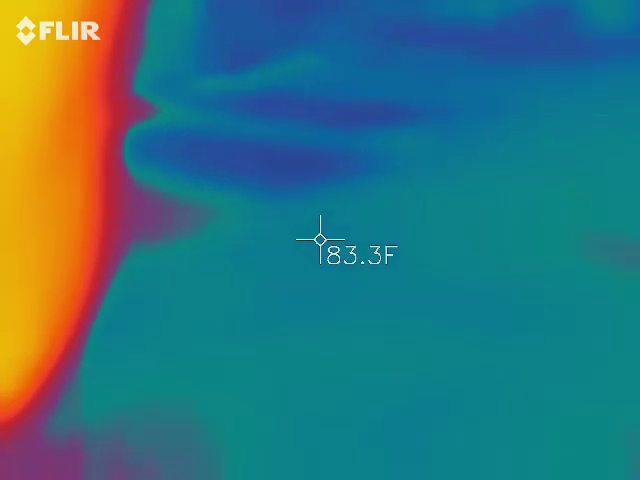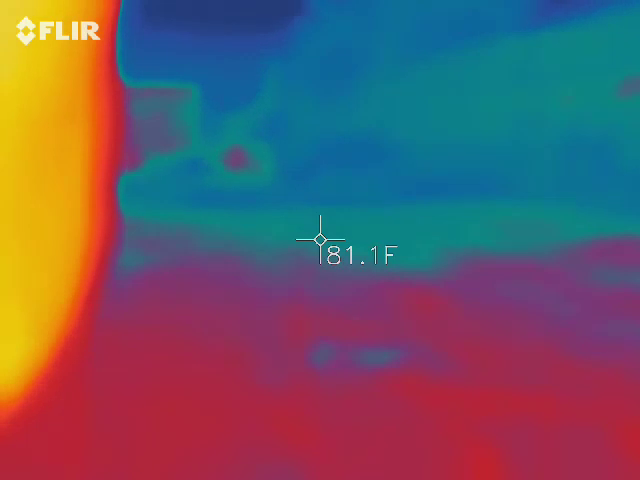Keep nice slow movements with that, because it doesn't have the high pixelation of a normal camera, so it needs a split second to adjust the focus.